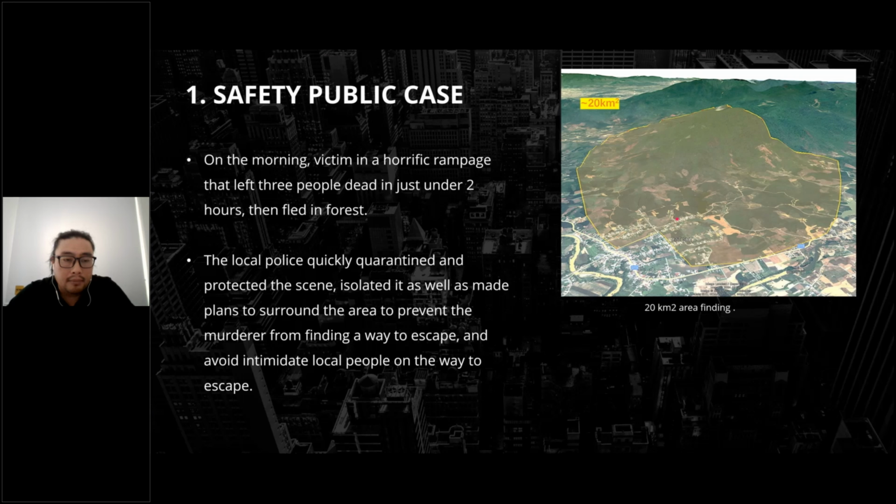In the morning, a suspect carried out a horrific rampage that left 3 people dead in under 2 hours, then fled into the forest in a small village in the south of Vietnam. The local police quickly quarantined and protected the crime scene and made a plan to surround the area, to prevent the murderer from fighting his way to escape and intimidating local people.